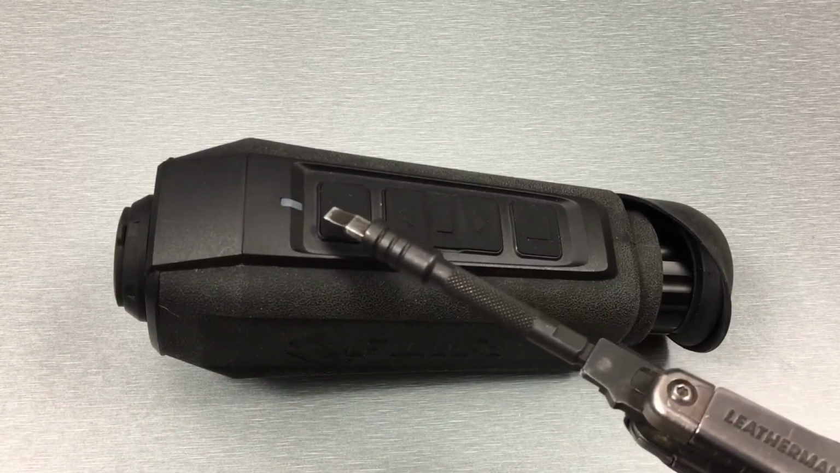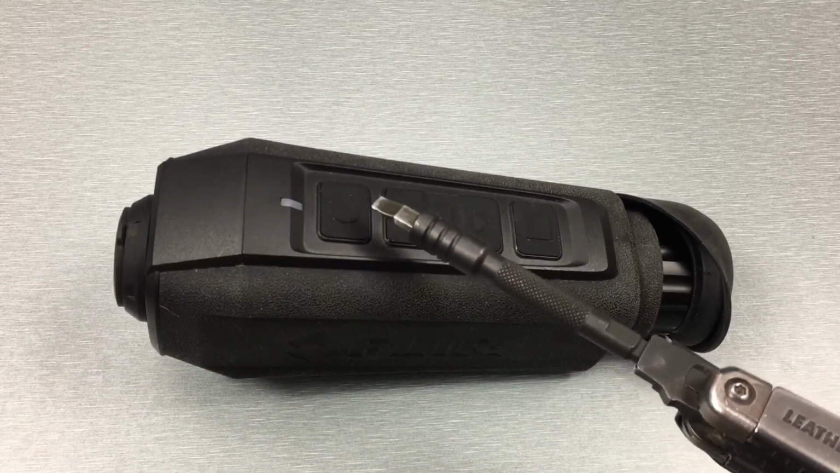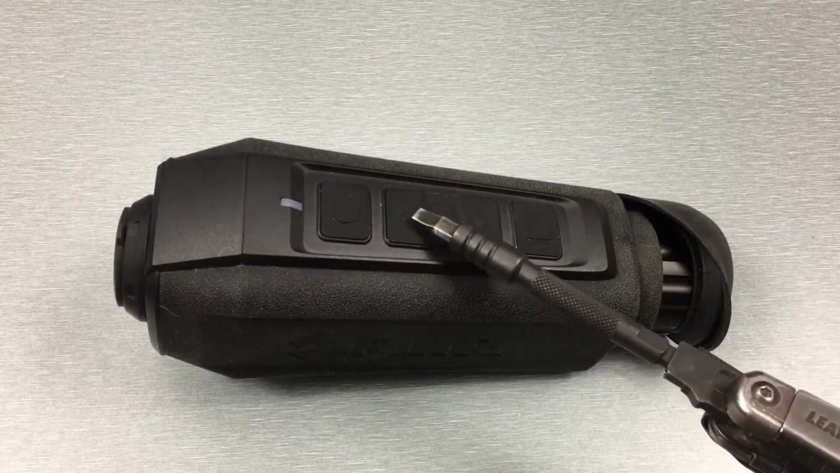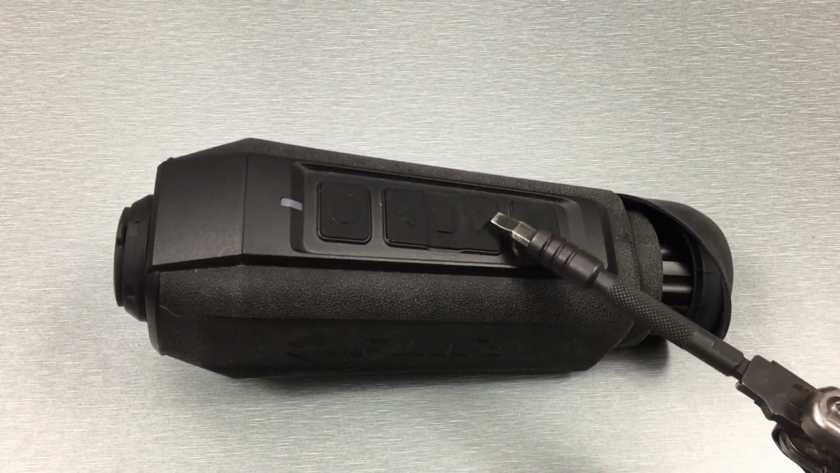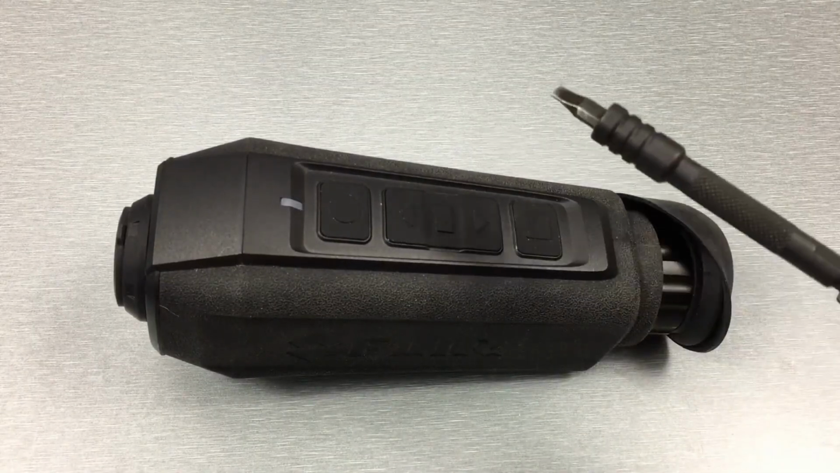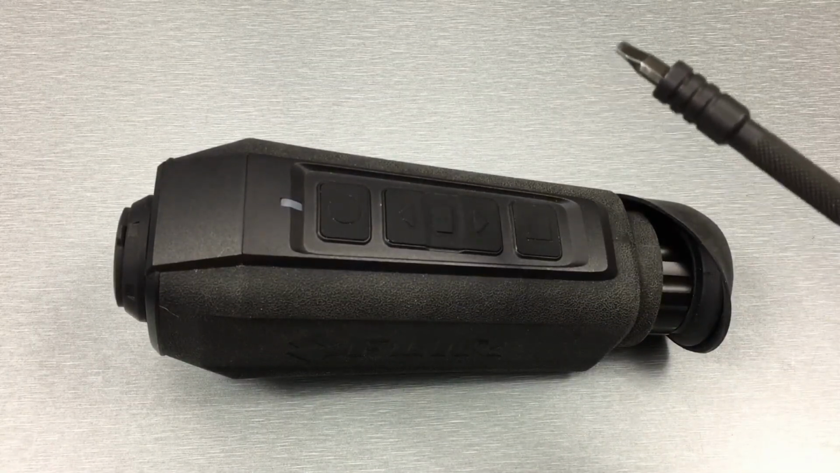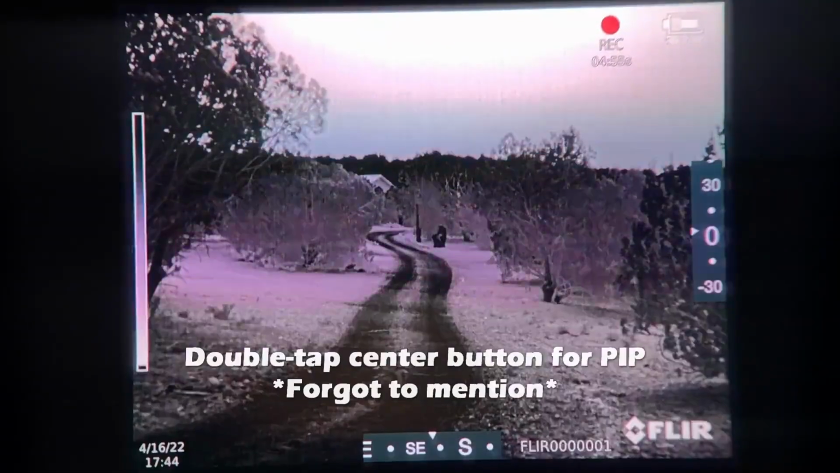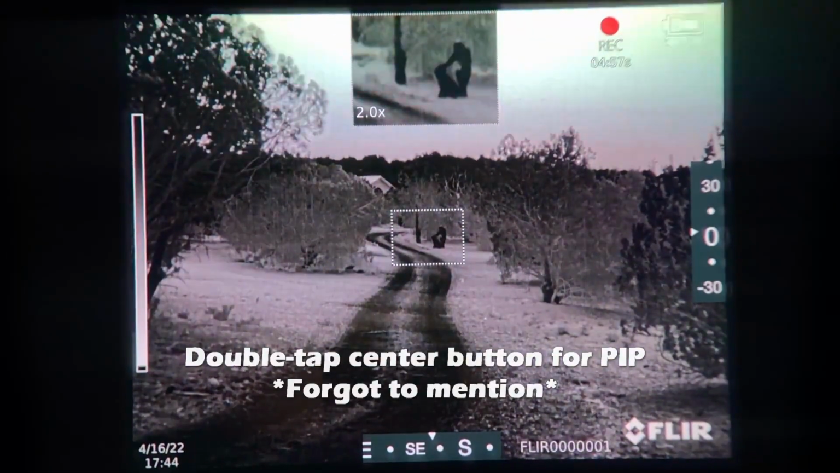This top button right here is going to be your power button. You simply hold it down for a couple seconds to turn on the unit and also to turn it off. Here's an up arrow, down arrow for menu selections. This up arrow also allows you to basically increase your magnification level. Short taps are going to do step increases, and then a long hold is going to do a gradual zoom in, and same thing for the rear for zooming out.